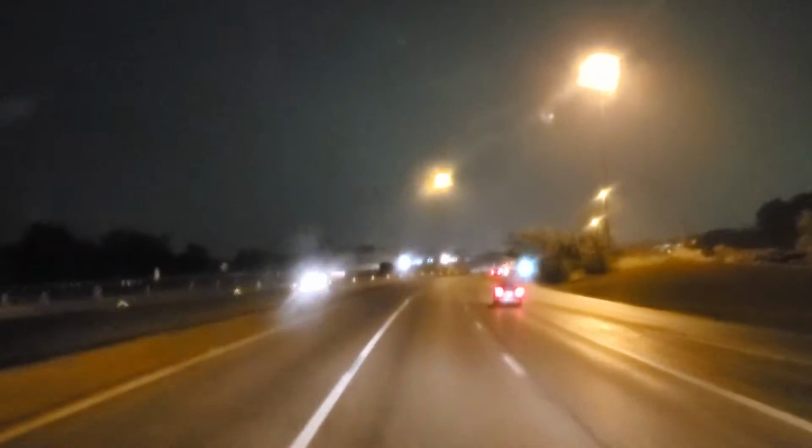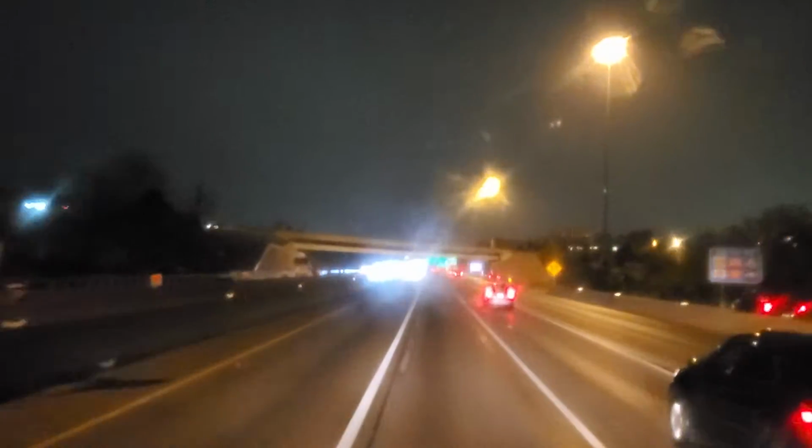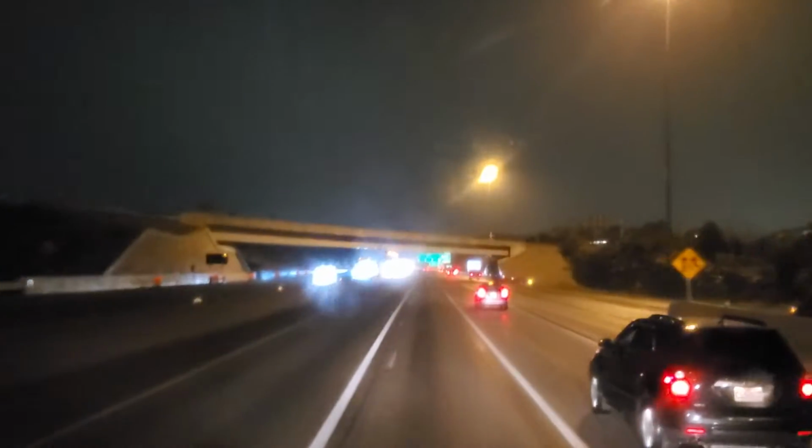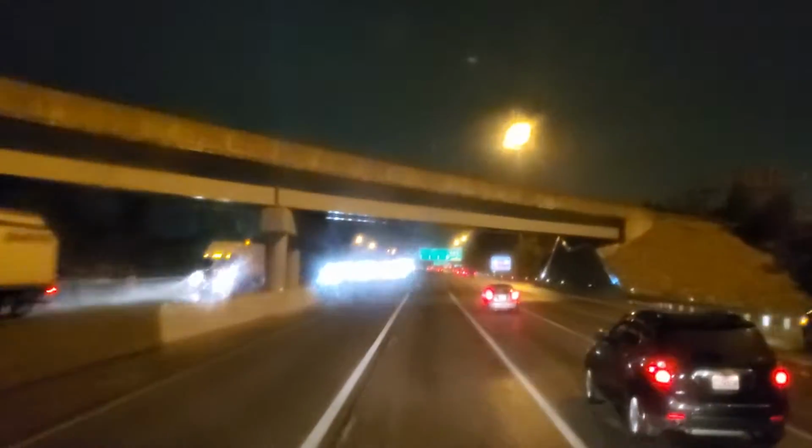It's just this weather system, and it just happens to be covering the entirety of this route for me. It's like that rain cloud that just follows you around everywhere you go.